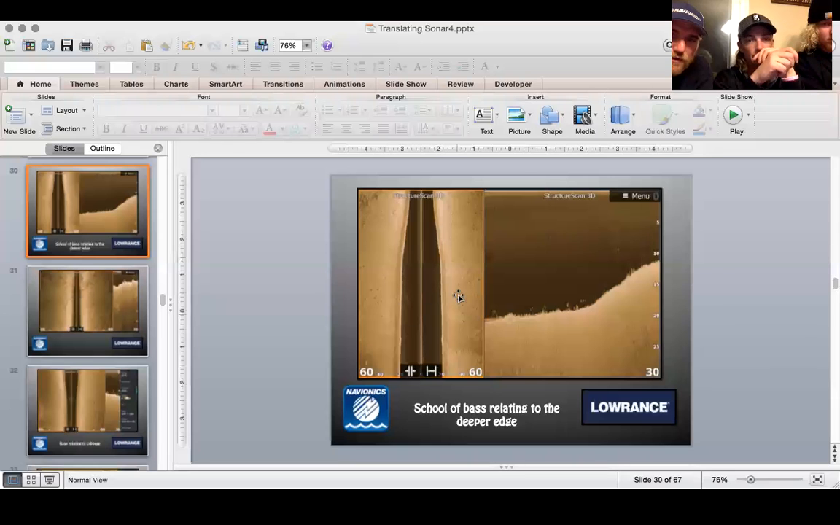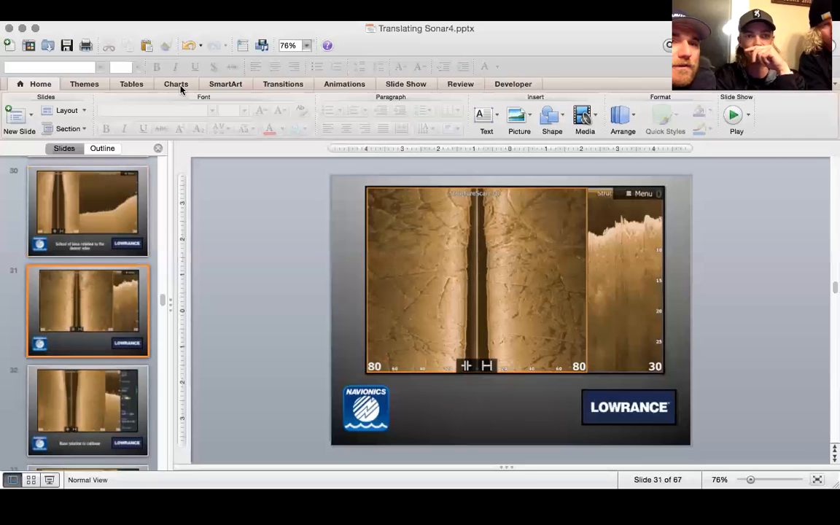So when I come over and split a rock, I'm going to see the rock on both sides of that side imaging, because that range goes straight down and out. That black is your depth, essentially. That's the distance from your boat to the bottom. Obviously, the deeper you are, the wider this gets. The shallower you are, the tighter this gets right in here. So that's essentially your sonar before it hits the bottom.